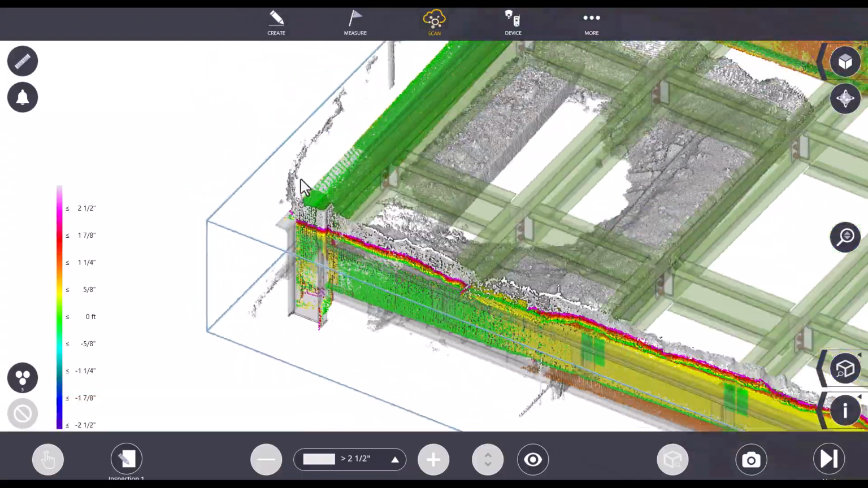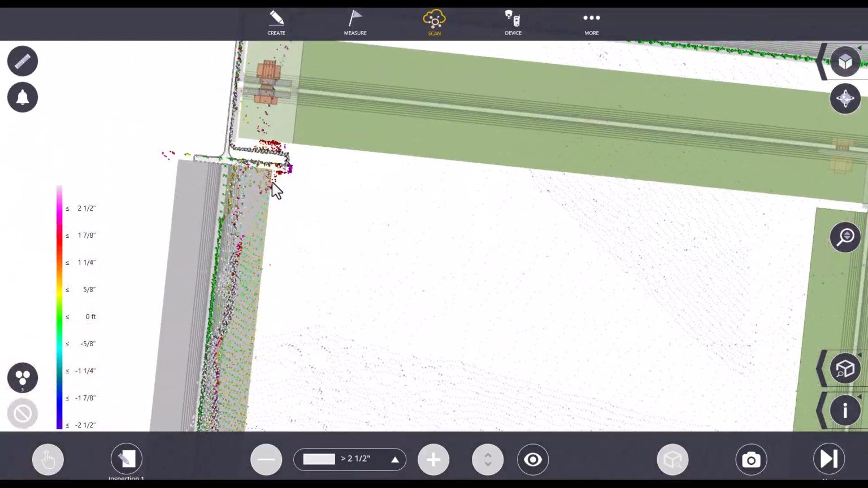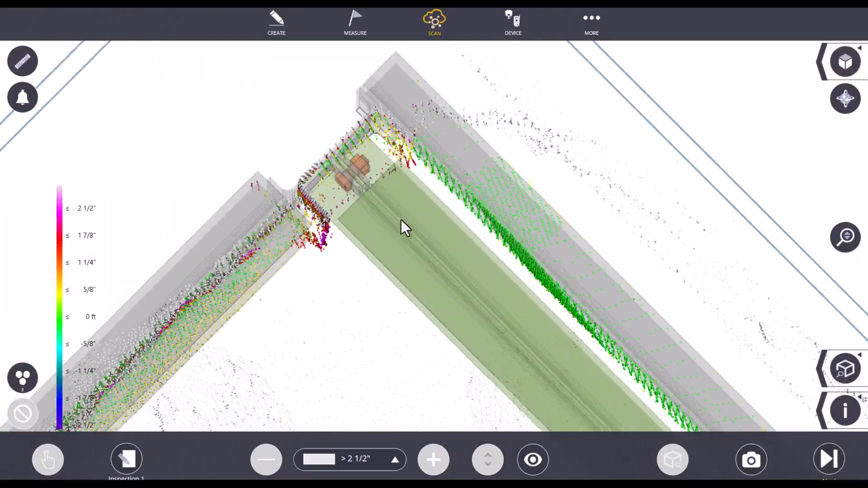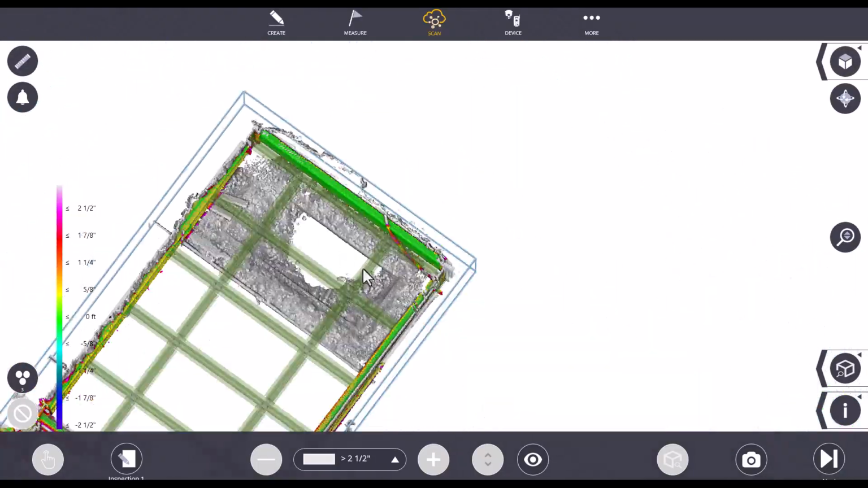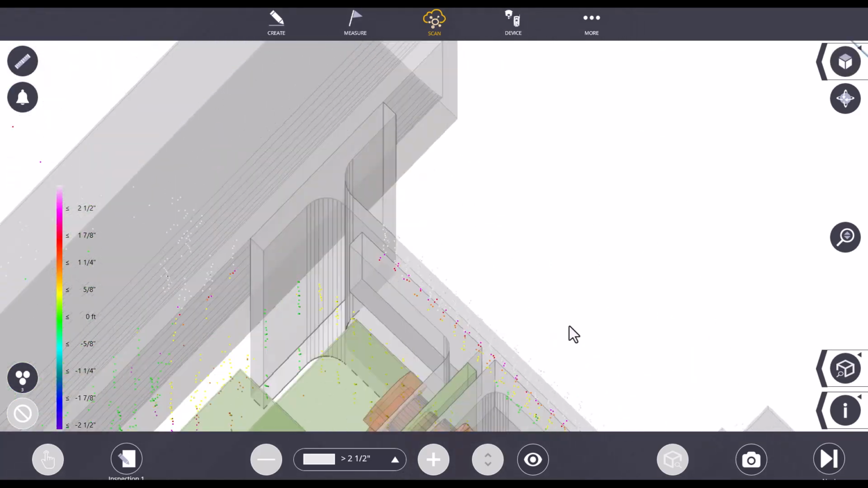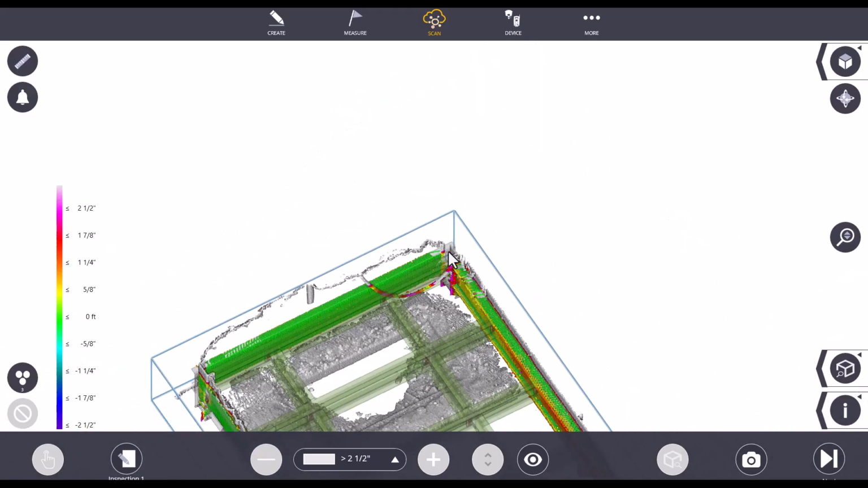This back beam here lines up very well, and at this corner, obviously the beam is different than designed. But with that, I can pretty much say that this green beam will connect to that side fairly well. And then over here, if we look at this scan data, it also does pretty well.